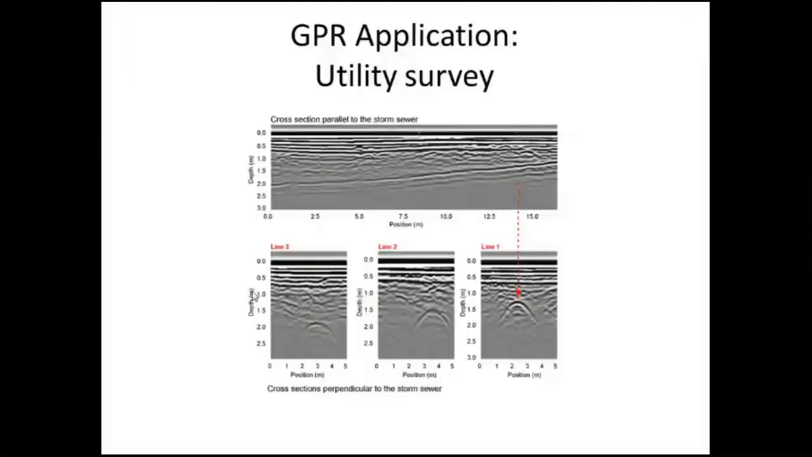Now for the application of GPR in the utility case, you can see this is the section they have taken. This is the zoom section, and this is the actual profile from which the zoom section was taken.